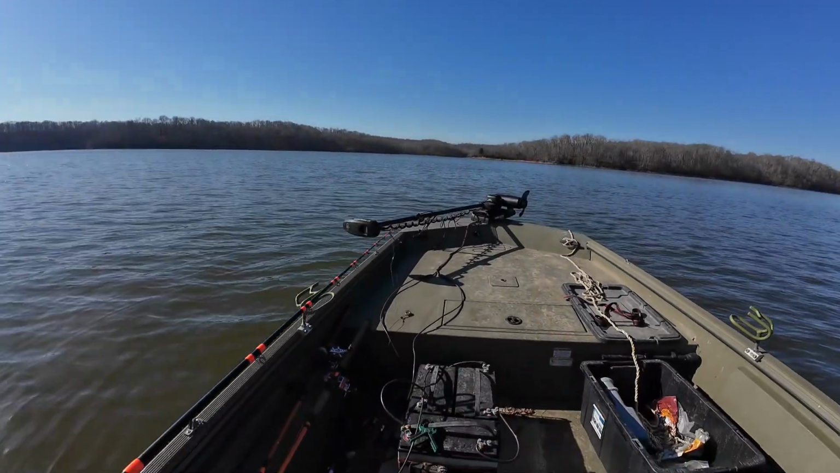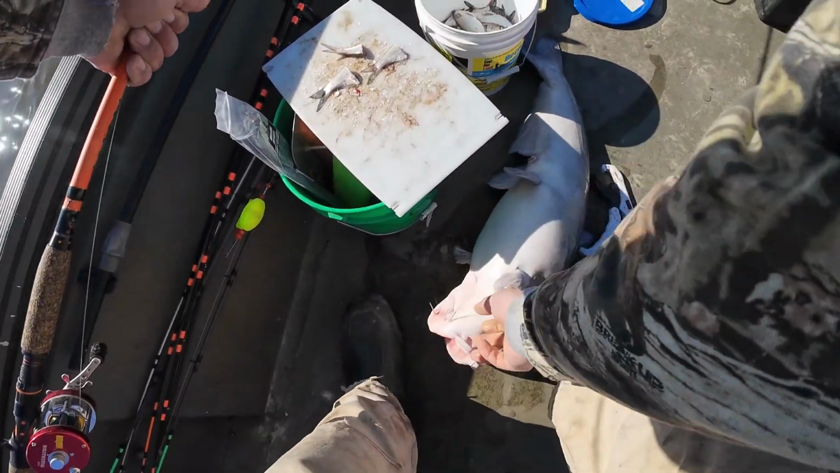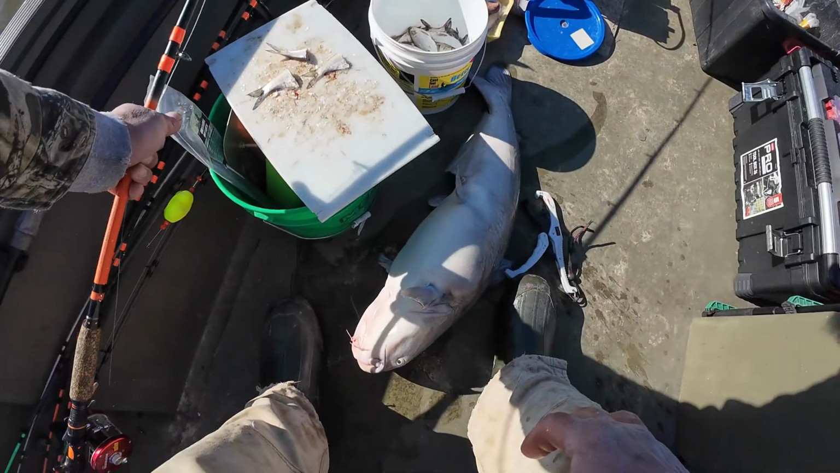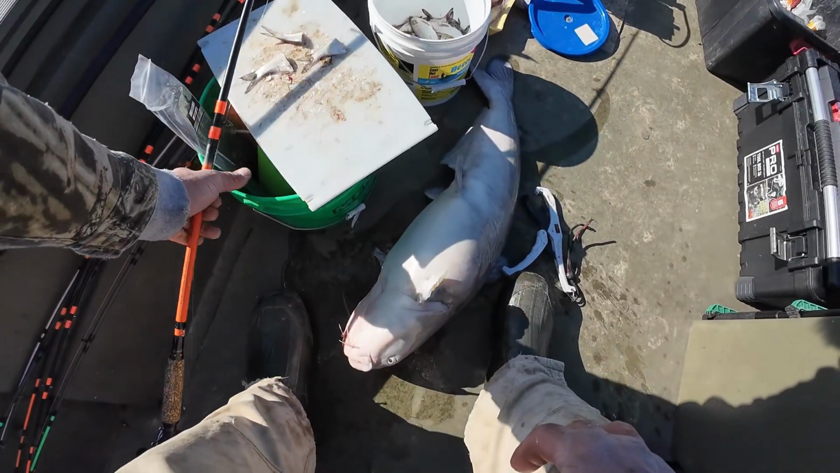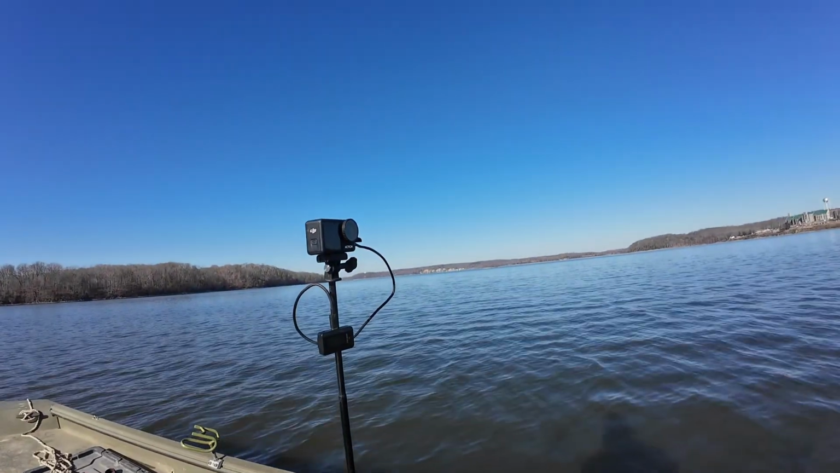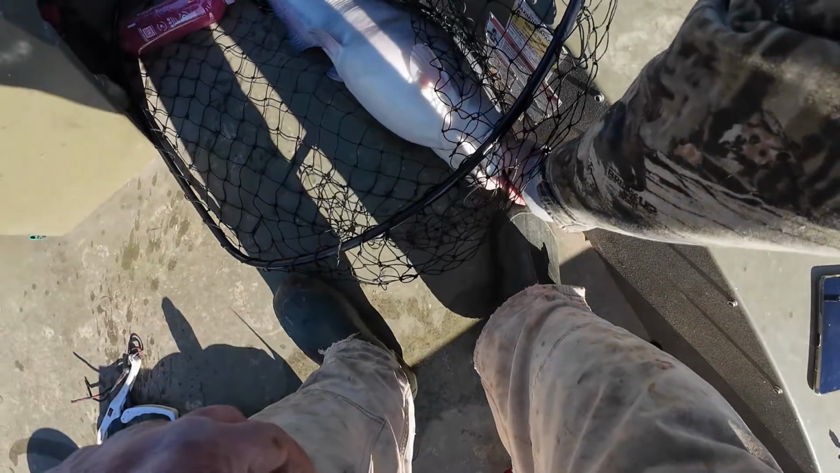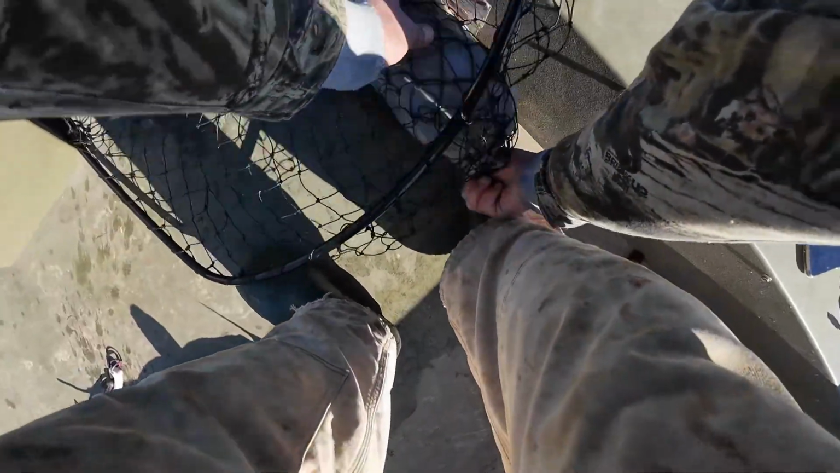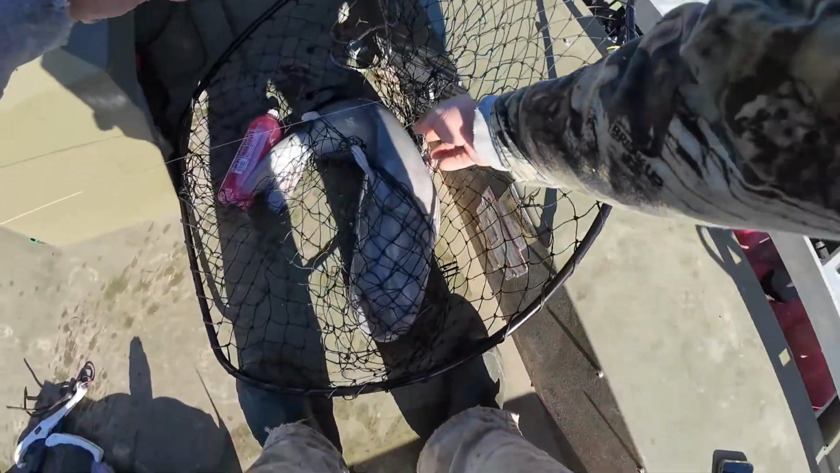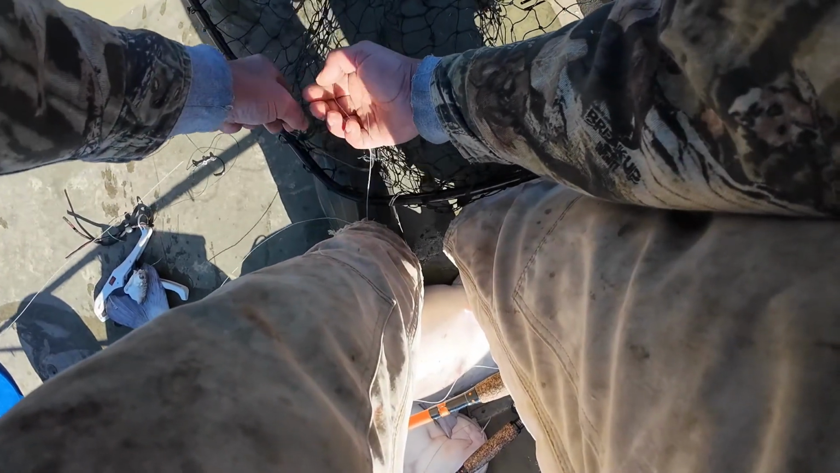There's my first tangled up mess. Lay him down in that where he's already got it wet so it don't scar him up anymore. This doggone sinker can find this dip net all the time.